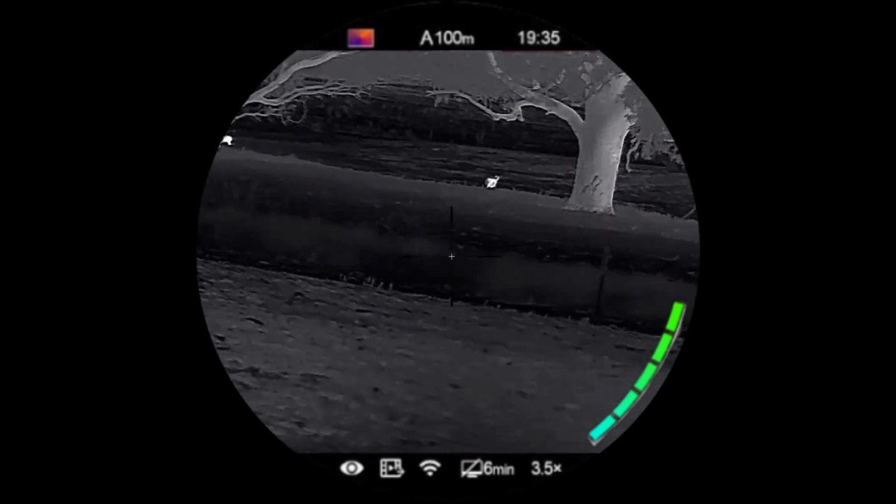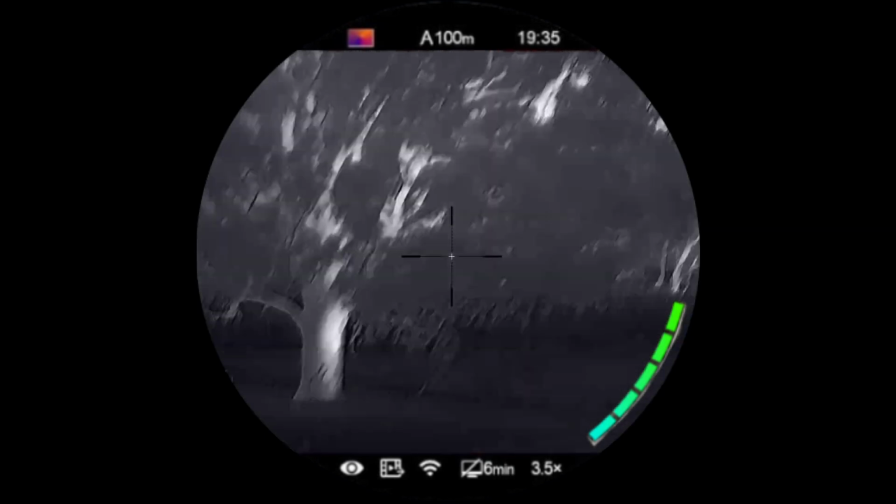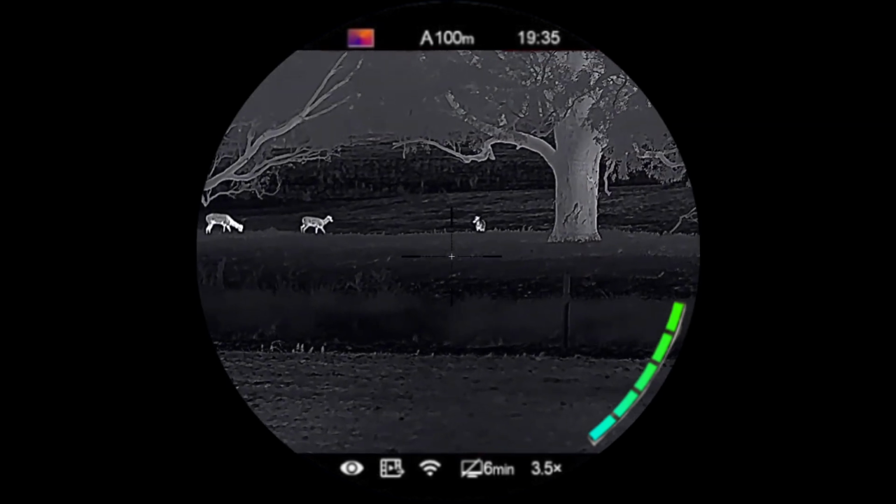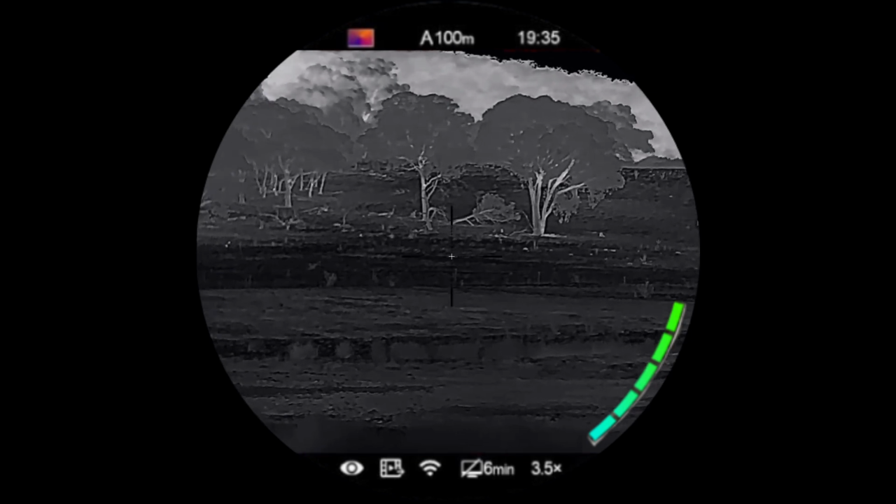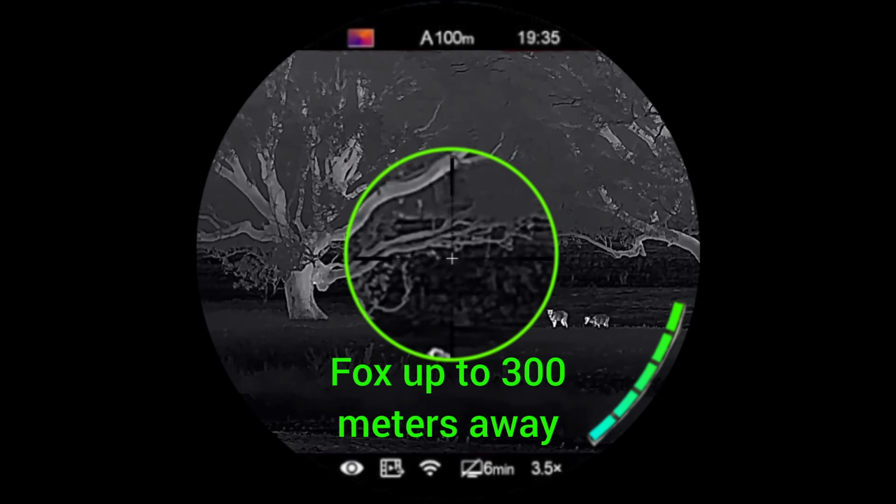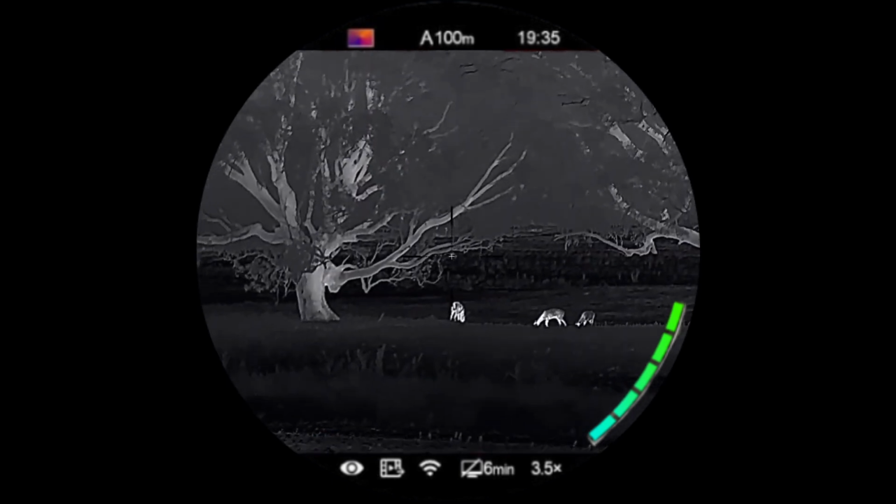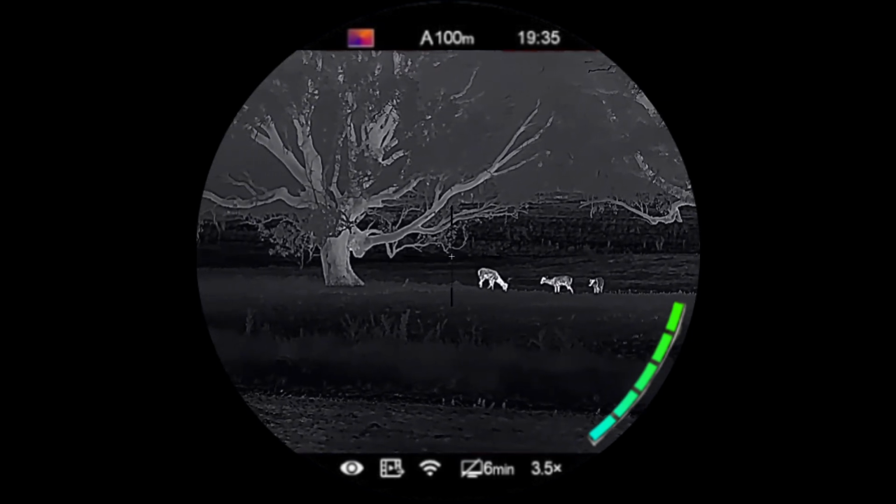By that I mean I'm gonna disturb the peace of these fellow deer. I'm gonna play that vixen in distress call I've been using tonight. Oh wait. Yep, fox way over there. Alright. Let's get the phone out. Let's see if we can get it to come closer.